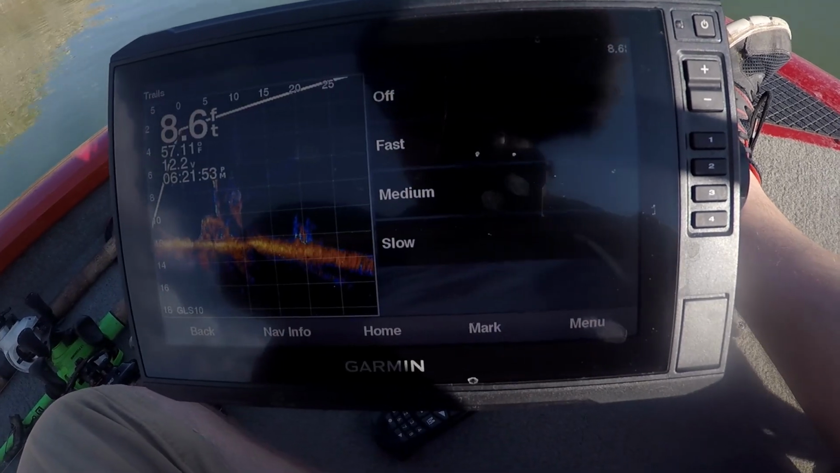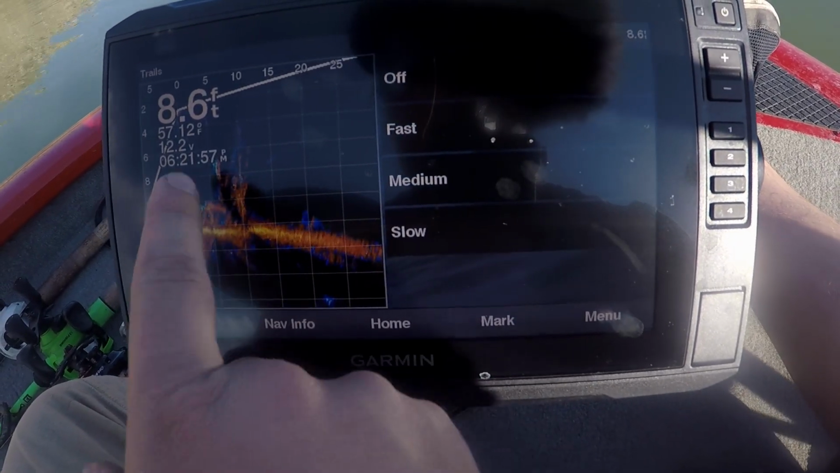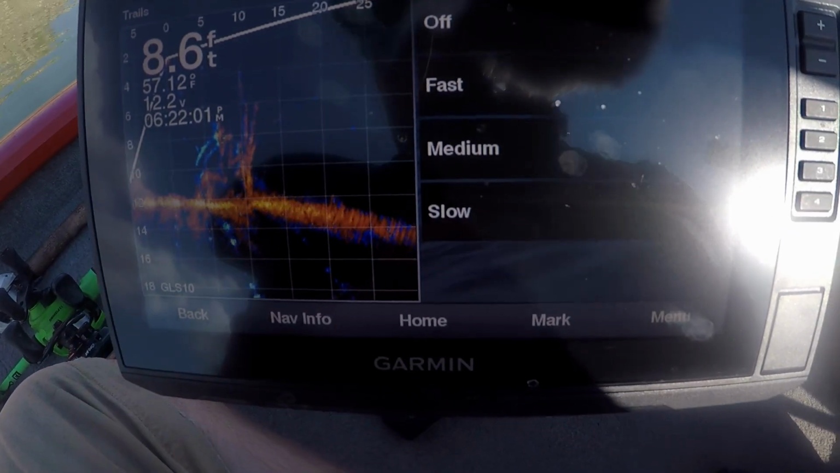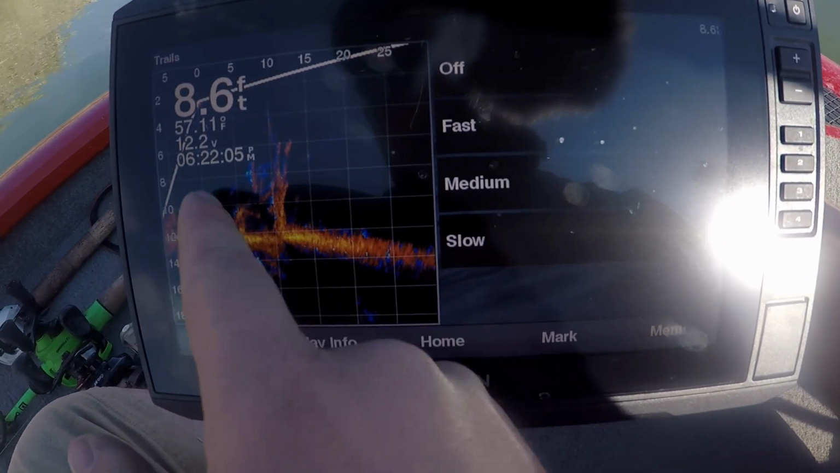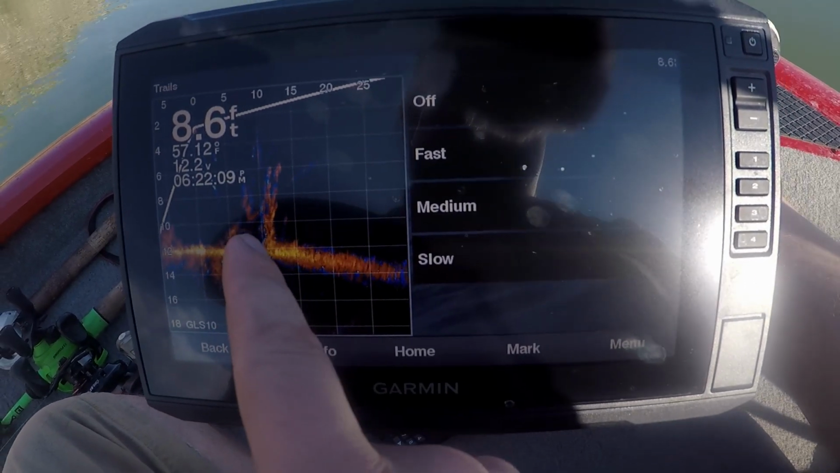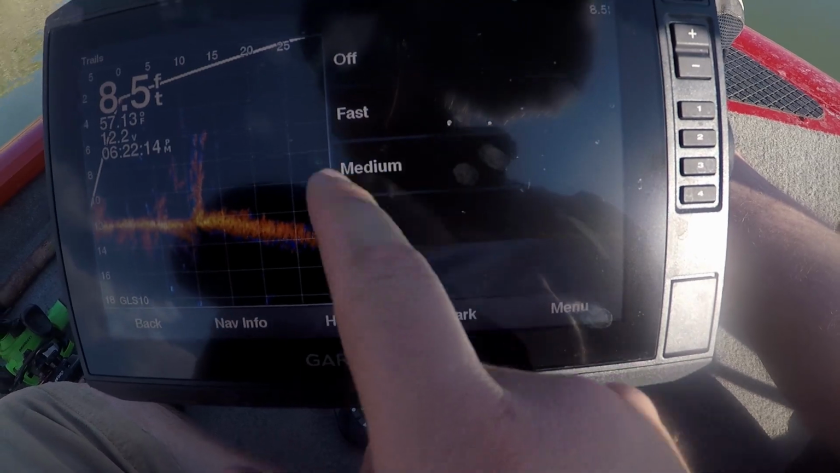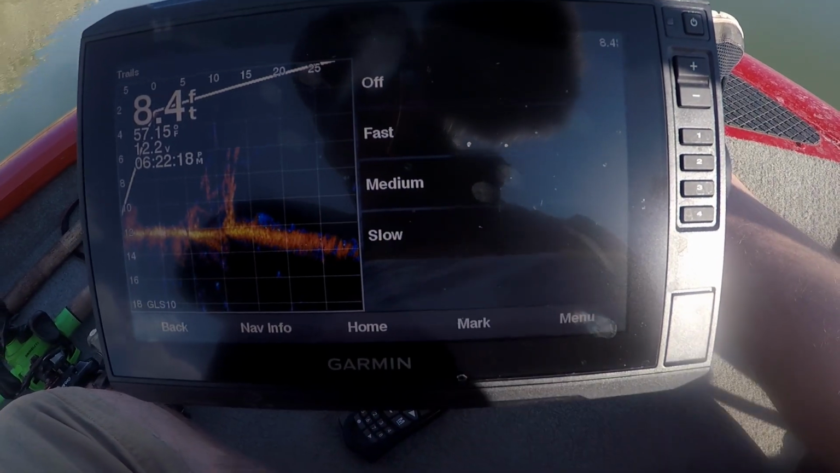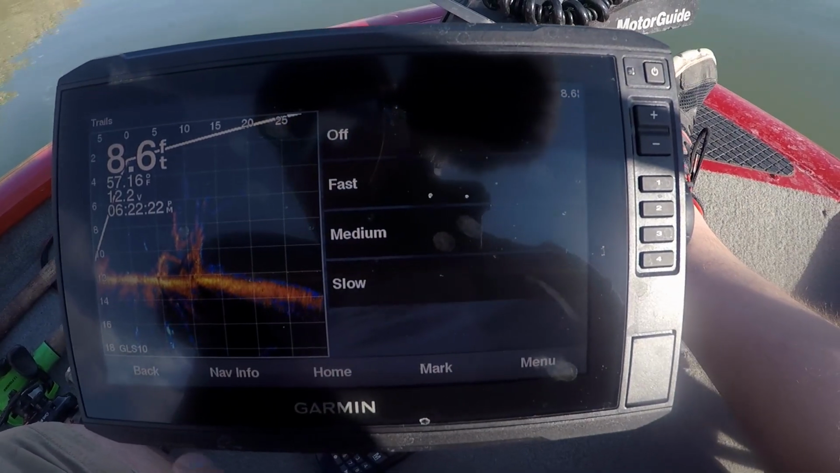I do have my trails on, which means anything that moves will have this light blue trail behind it. See the fish that just went through. So I know that those were fish, and I just wasn't seeing things because there was a trail. I have this on fast, meaning the trails disappear fast. If you leave them on slow, you'll end up with a screen full of blue. So I don't recommend that.